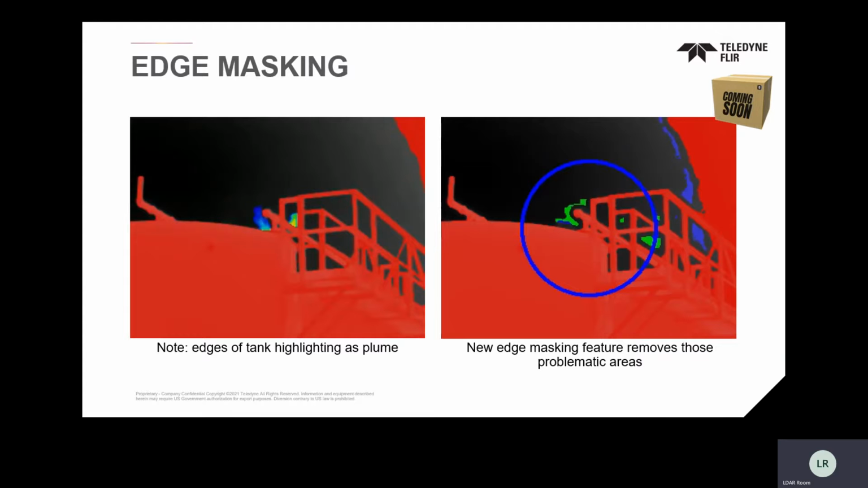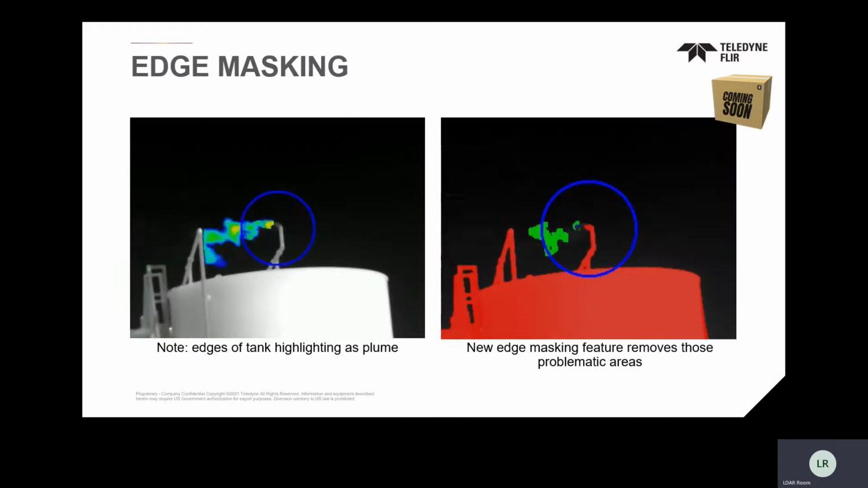So you can see on the video on the right, they have a buffer outside of any hard change in temperature. In other words, if you're going to have an extreme change from hot to cold to hot, they put a little bit of a buffer outside of that. So you don't have to worry about things like some of our masking features where you actually can chop off the edges of the circle. You don't have to worry about doing that because the technology is going to advance itself, and it's going to take care of that with that edge masking. So really exciting type of application.